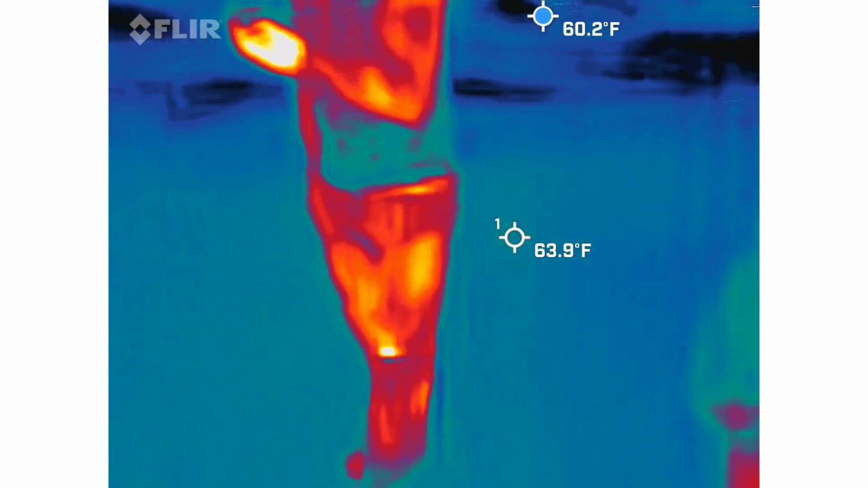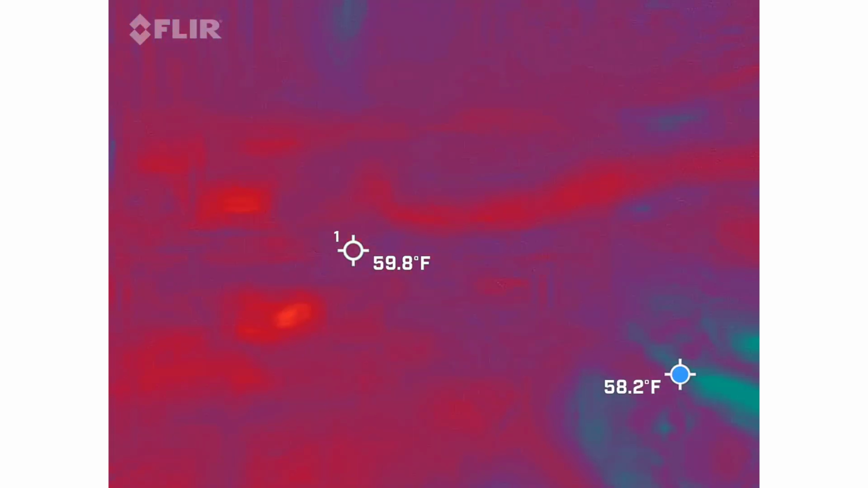Those of you that are recording video, if you're going to stop them, you stop them in that consecutive order.